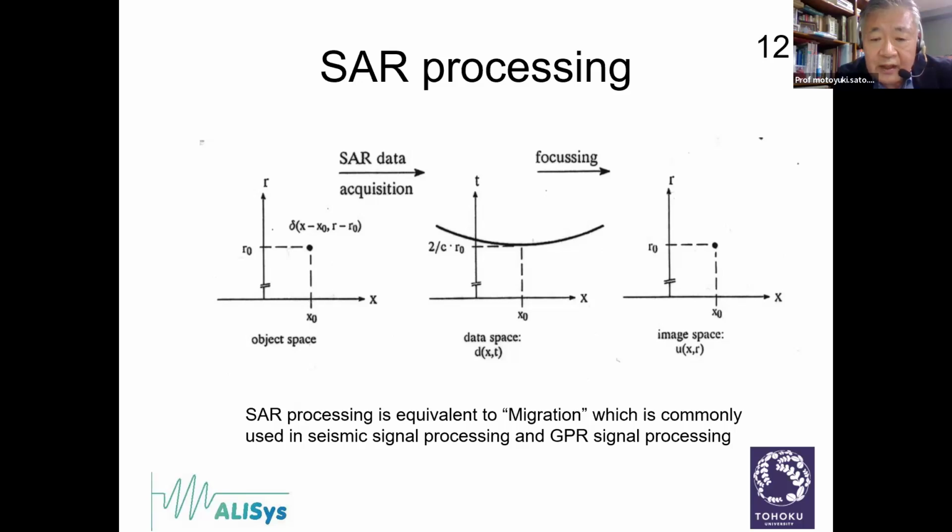But as I mentioned, this signal shape is not exactly the same as the original shape of the object. So we need focusing. This focusing is normally referred to as synthetic aperture processing. After the synthetic aperture processing, we can reconstruct the original shape in the image space on the right figure. That is a point. Okay, that is what we are doing.